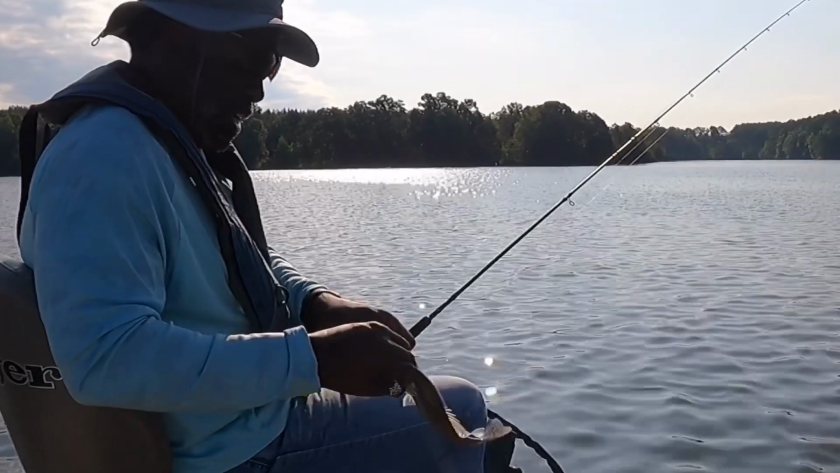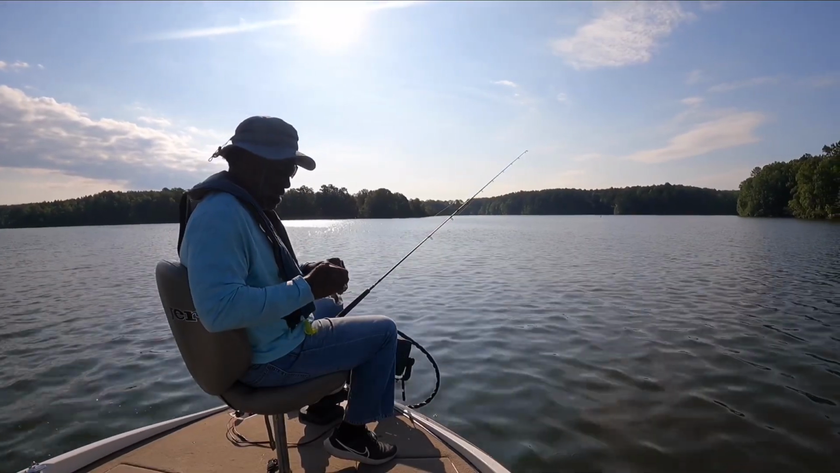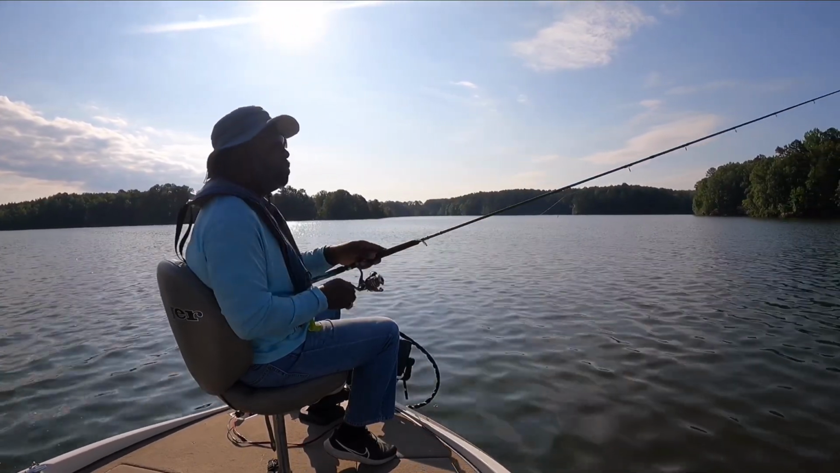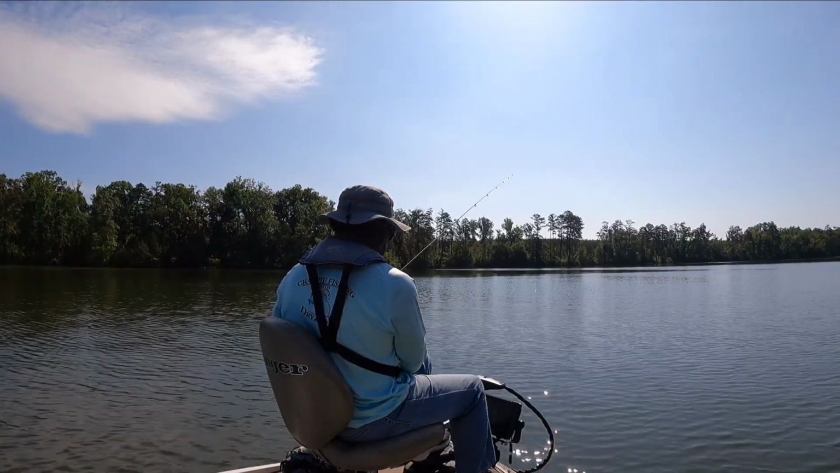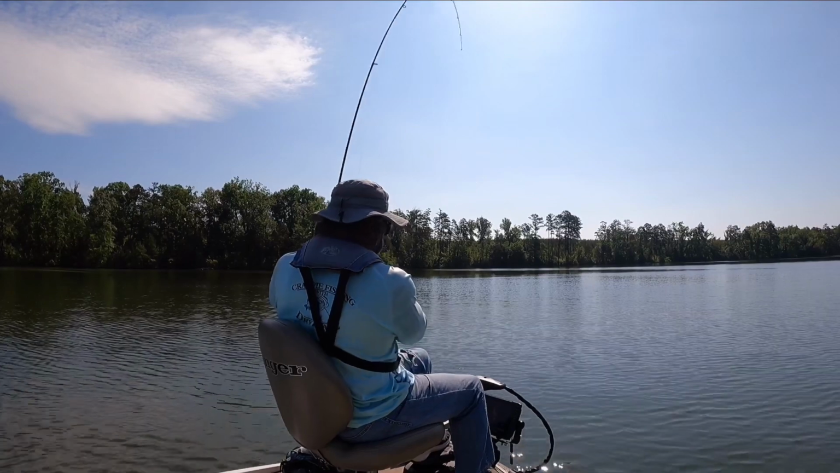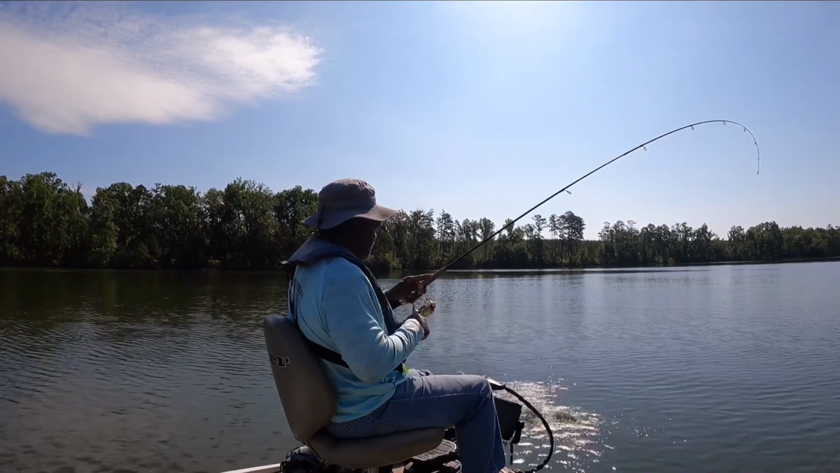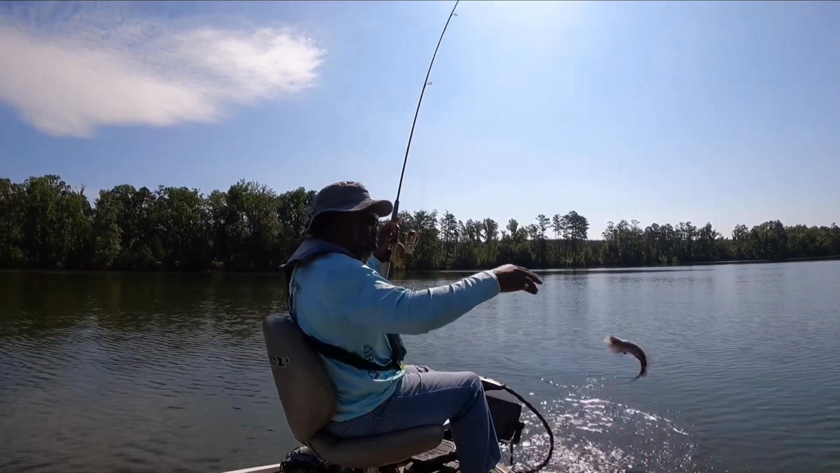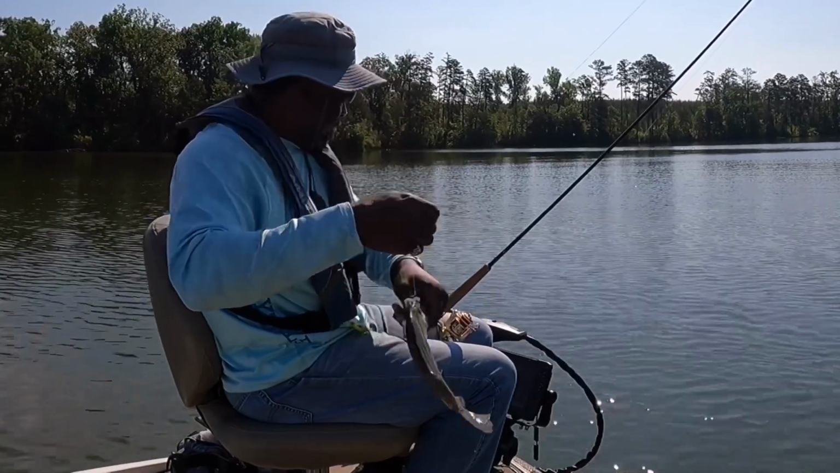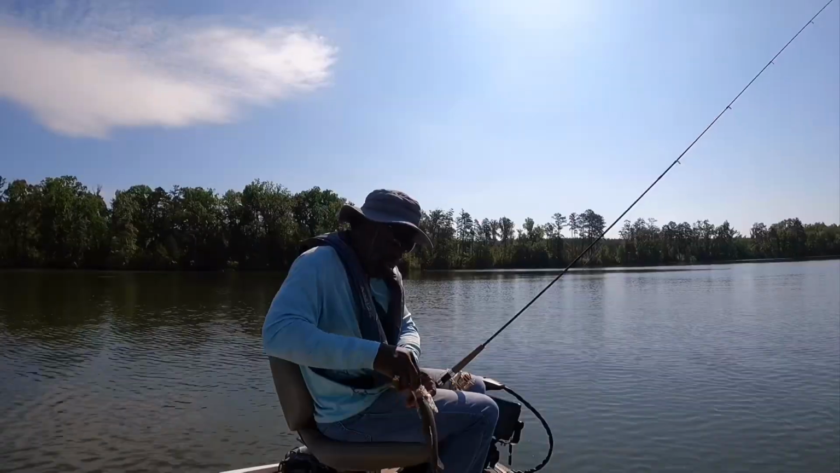I'm filming into the sun. I don't like that. There's two little small fish. Get off that tree. Let's go find the next one. Fish. That was a nice fish. She gonna make the cut, folks. Nice fish. Come out of that daggone brush. Another one of the ones I saw.